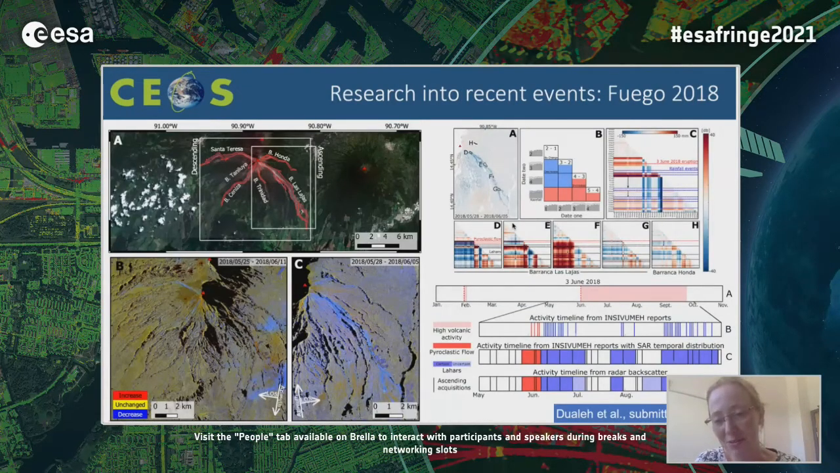Something else that's come out of the current phase of the volcano demonstrator is Edna's paper looking at the Fuego eruption in 2018. I think the nice result from this is that it's a demonstration of how you can use backscatter to look at eruptive products, which is pretty challenging.